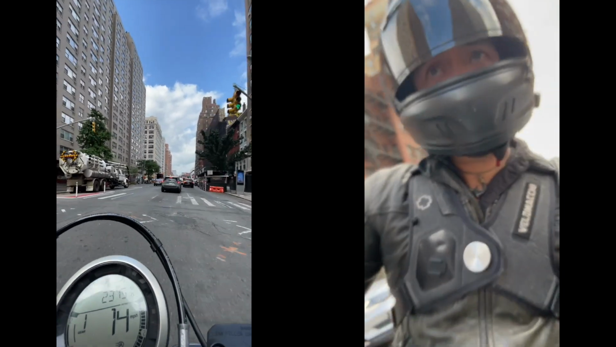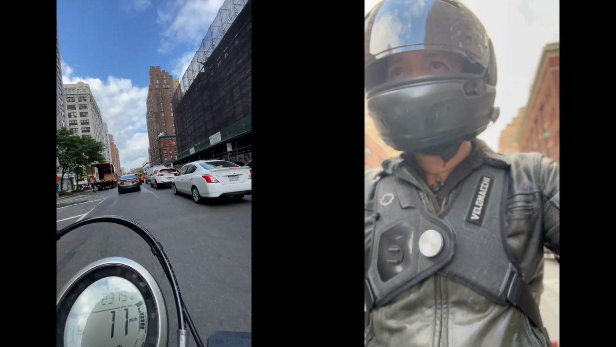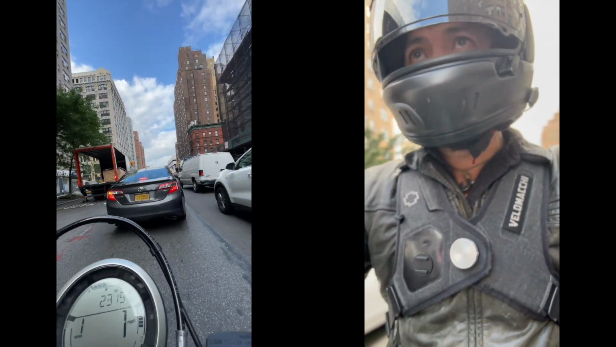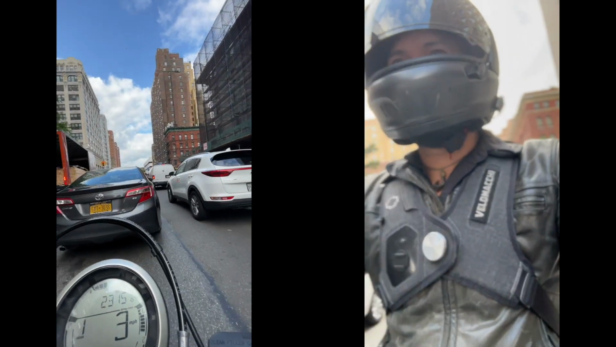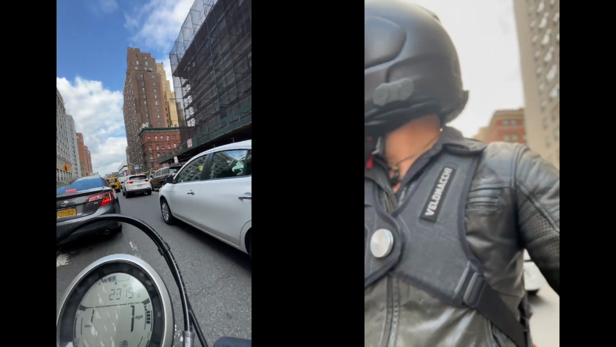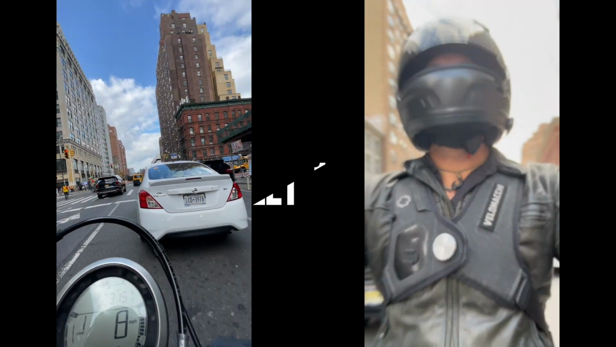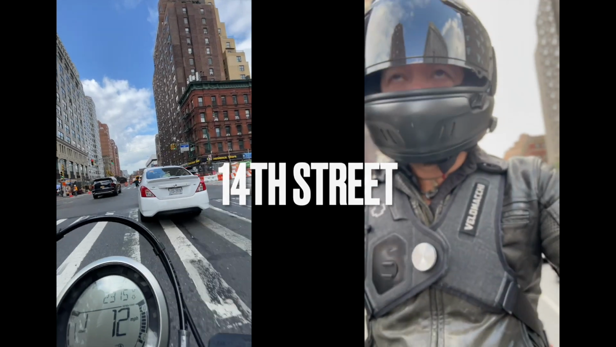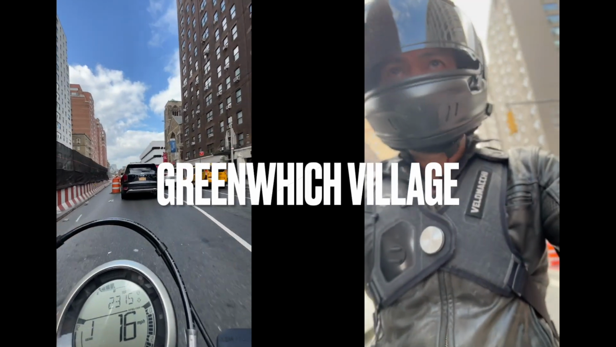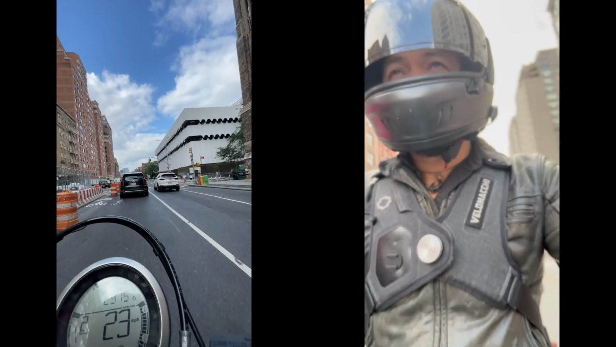Basically almost the SoHo. There's always gonna be traffic, and a reminder, this is kind of early in the morning. It's bad traffic, but usually it's worse throughout the day. The longer the day goes, the more traffic shows up. This is actually on my way to work. Oops, almost missed that head check. 14th, and that's probably one of the last major intersections here in Manhattan. You're on the outskirts of Greenwich Village, and also the West Village.